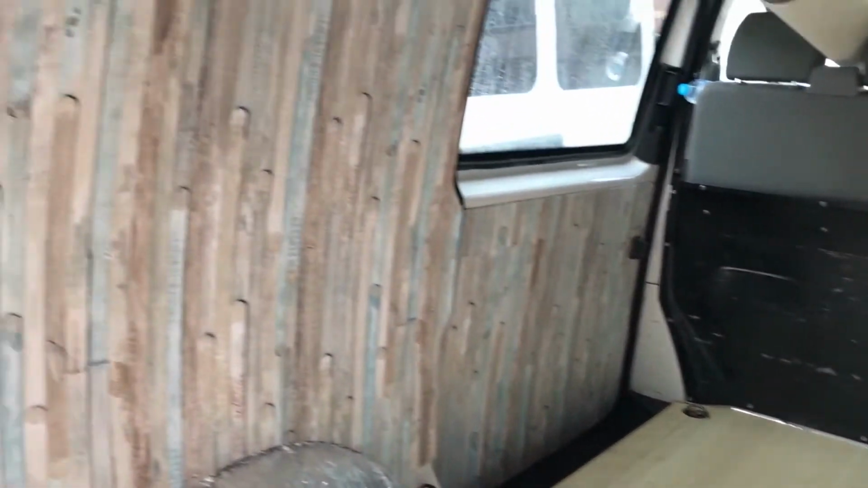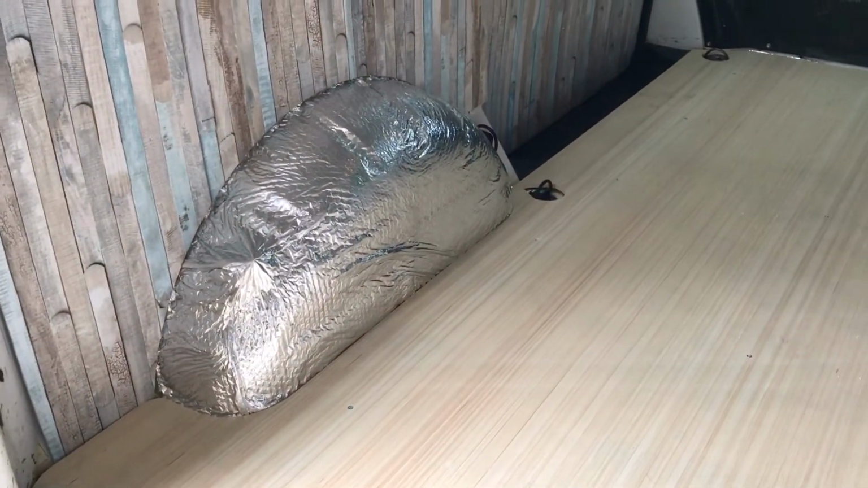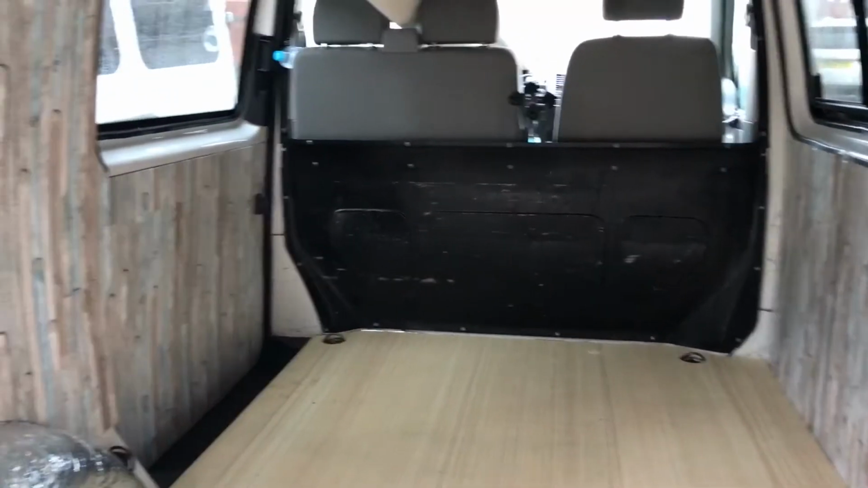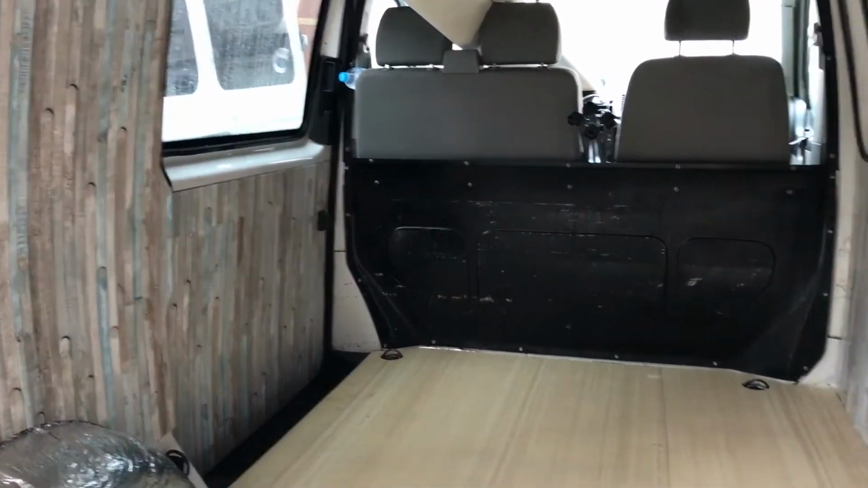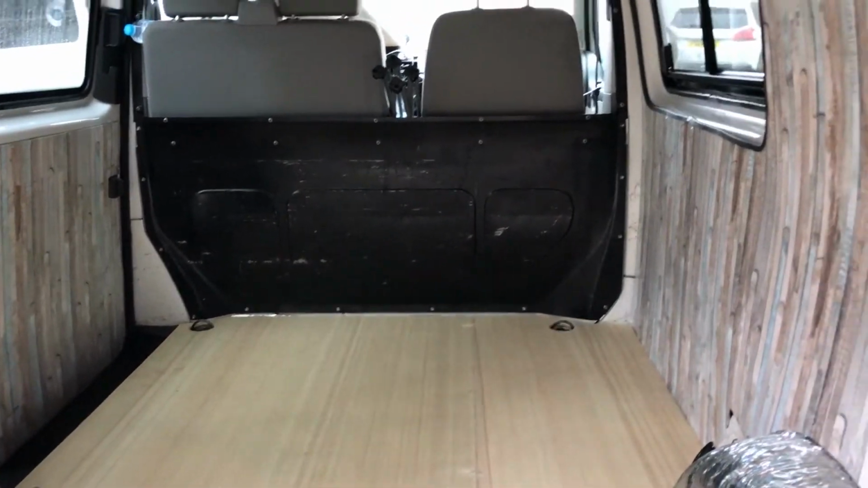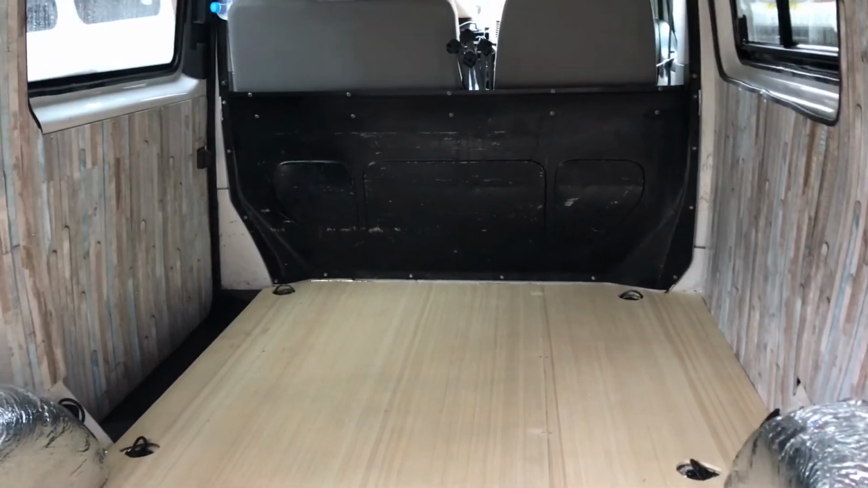There we go, side door, side panel. Jenny's got some paint for the wheel arch covers, the wooden boxes that go over there. So yeah, I'll surprise you with the colour of that. It's going to be the same colour for the little kitchen pod and the little buddy seat as well, which are going to be removable obviously, because this is a dog van and a work van.